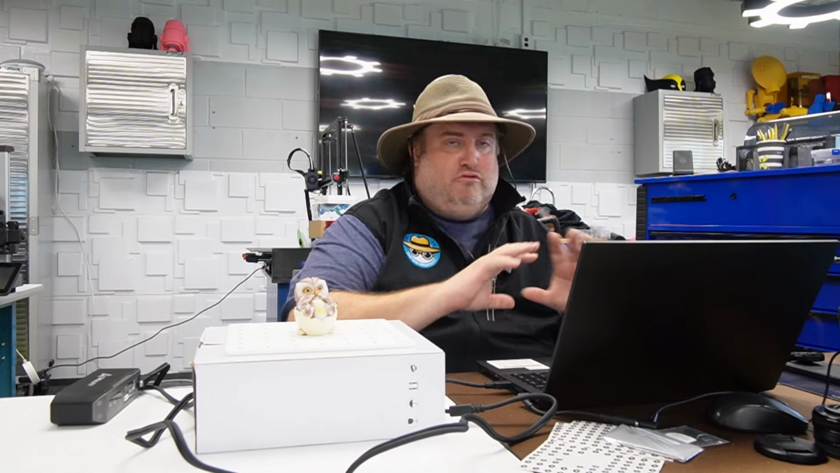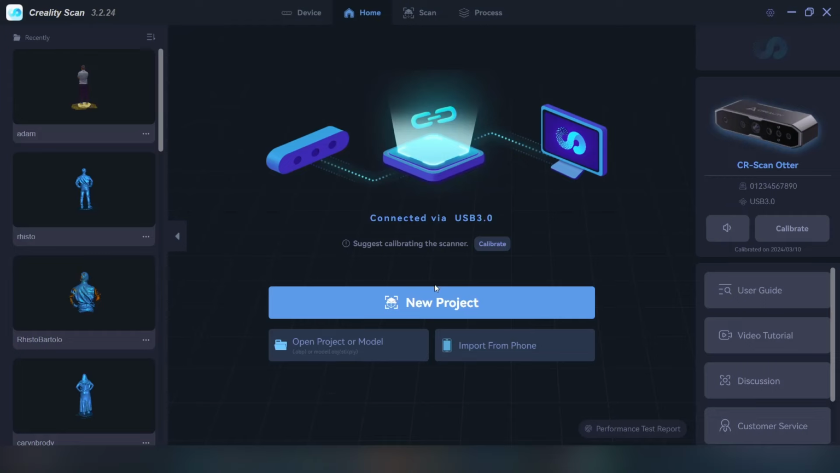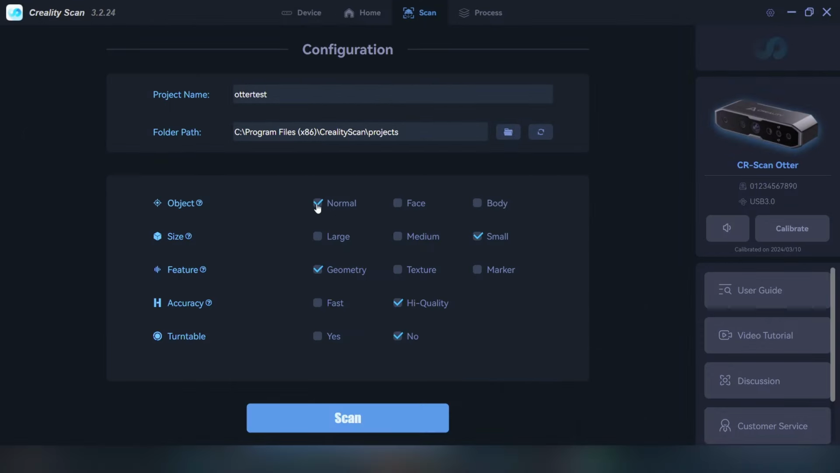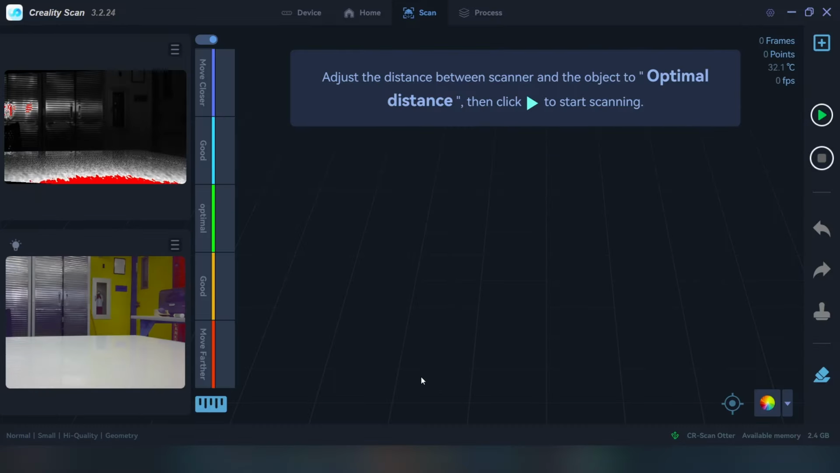Here we have the Creality Scan software open. We're gonna do a new project. We're gonna call it Otter Test. Here I'm gonna choose that the object will be normal, the size will be small, geometry I leave alone, and then accuracy, high quality. We don't have a turntable, but a turntable would be nice, so would be a tripod. That would also be great, especially if you're dealing with small objects. With that being said, let's begin.